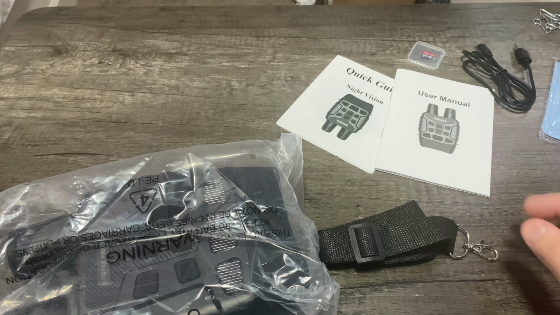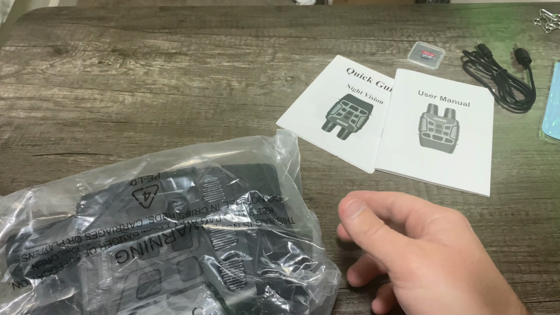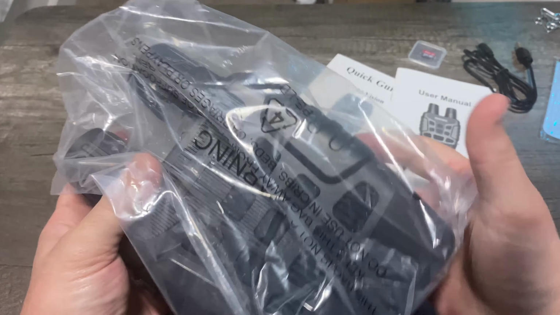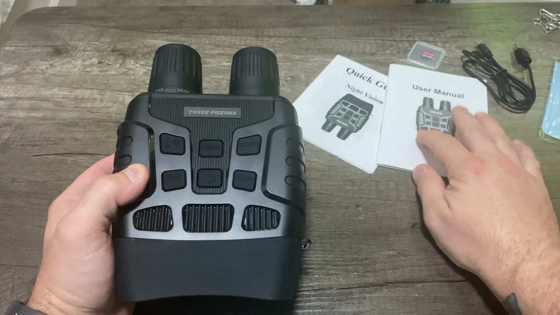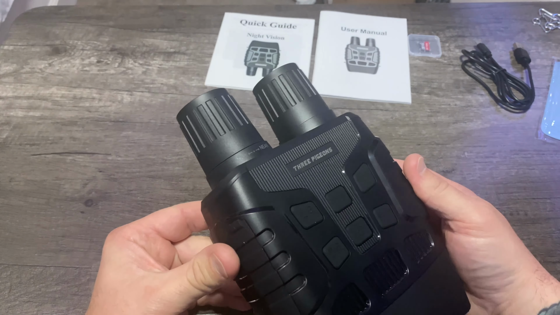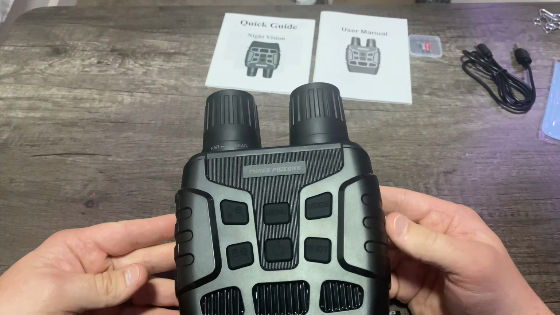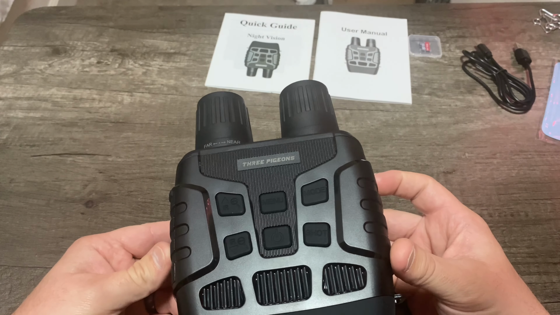So I'm gonna go ahead and get the box and the case out of the way, all the stuff we don't need right now. All right, so let's go ahead and pull this thing out, and then we'll talk about it a little bit. I will do a night demo, so that will be coming in just a moment. All right, so here it is. Here's the Three Pigeons SP3180, and this is their 1080p infrared digital night vision.